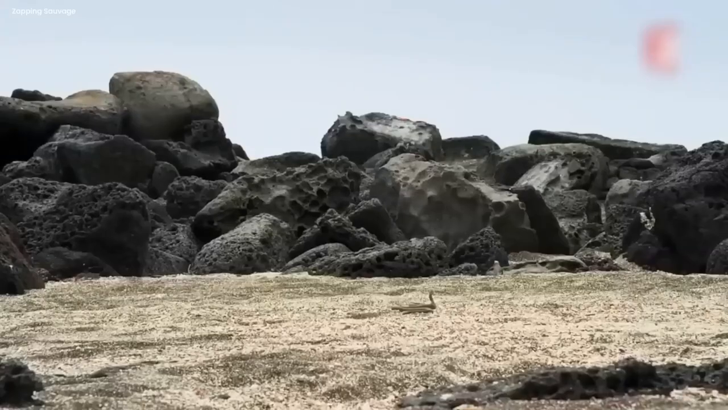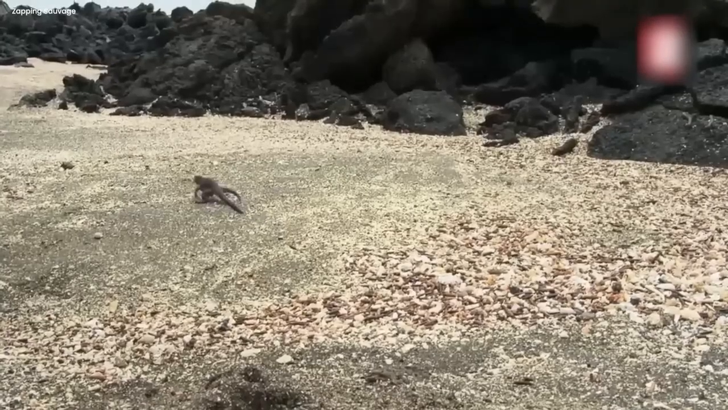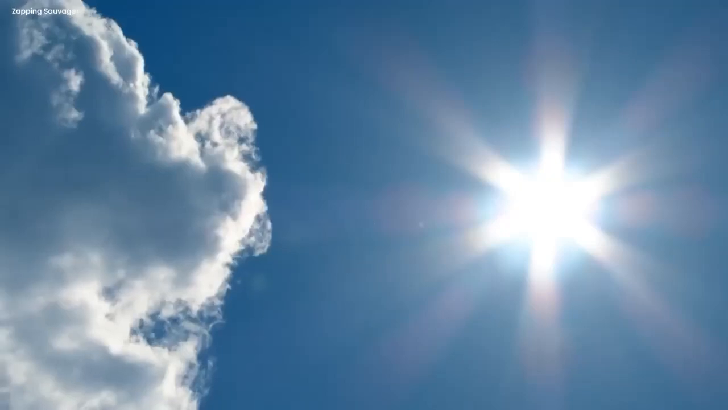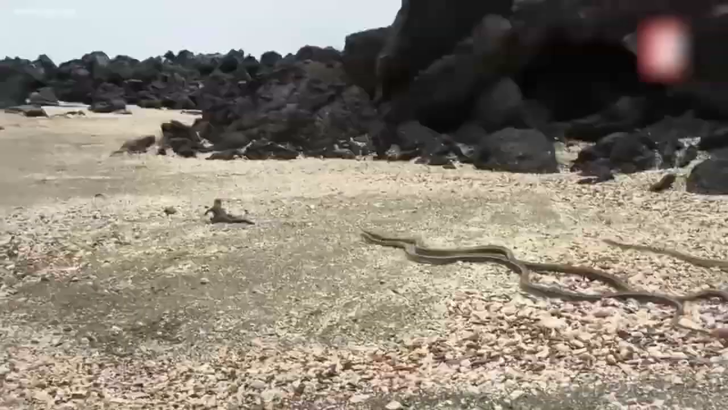Mysteries of iguana survival. The video showed that in a peaceful place, a camera caught a strange and risky show. A tiny baby iguana roamed around, not knowing danger was close. The ground was rocky, with old stones and pebbles telling stories of past struggles. As the hot sun shone down, the iguana felt something bad behind it. It realized snakes were creeping closer.